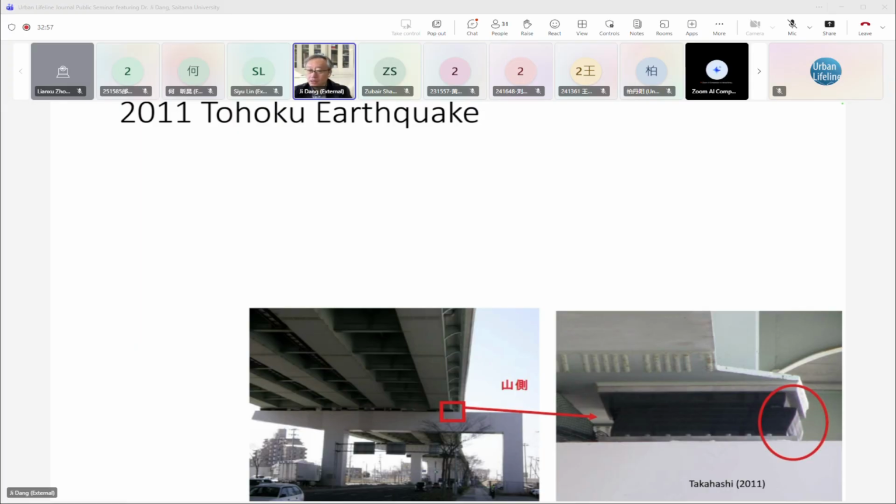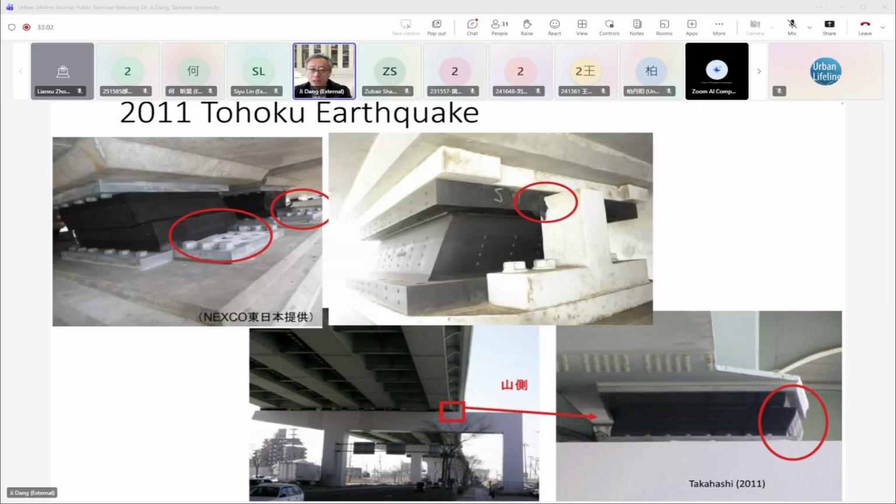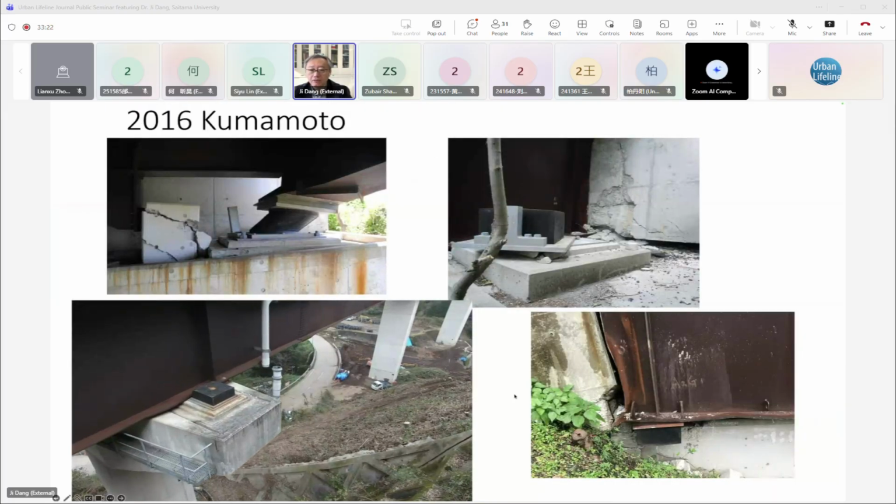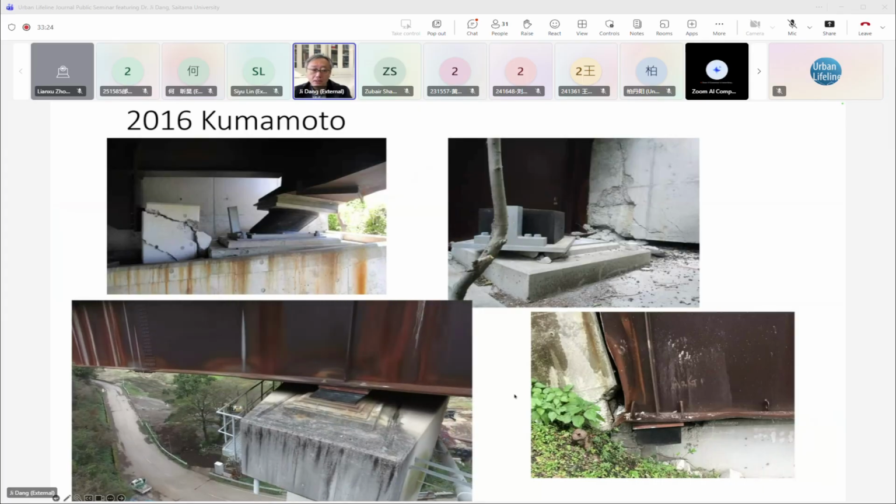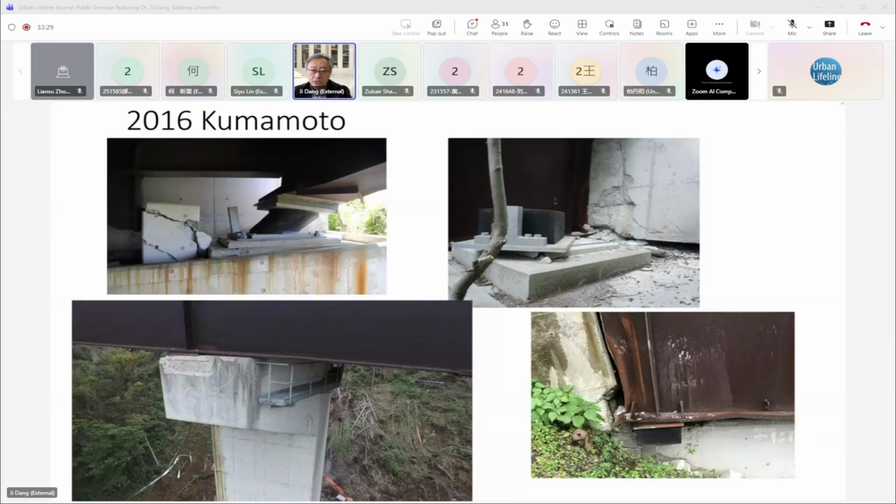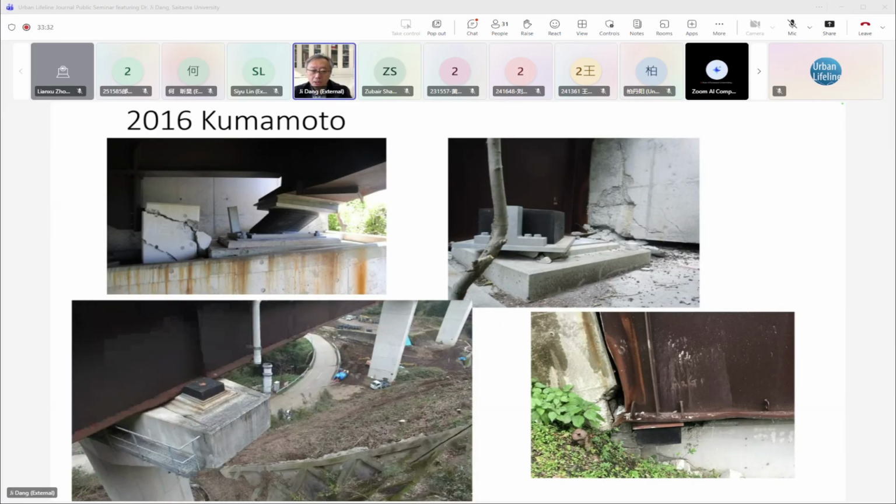After the Kobe earthquake, Japan also experienced the 2011 Tohoku earthquake. This bridge was damaged in Sendai, which is also very near to Professor He's location, I think. We found a lot of damage to isolation bearings. The same phenomenon was also found in the 2016 Kumamoto earthquake. The huge earthquake damaged the bearing part and also the main bridge part.